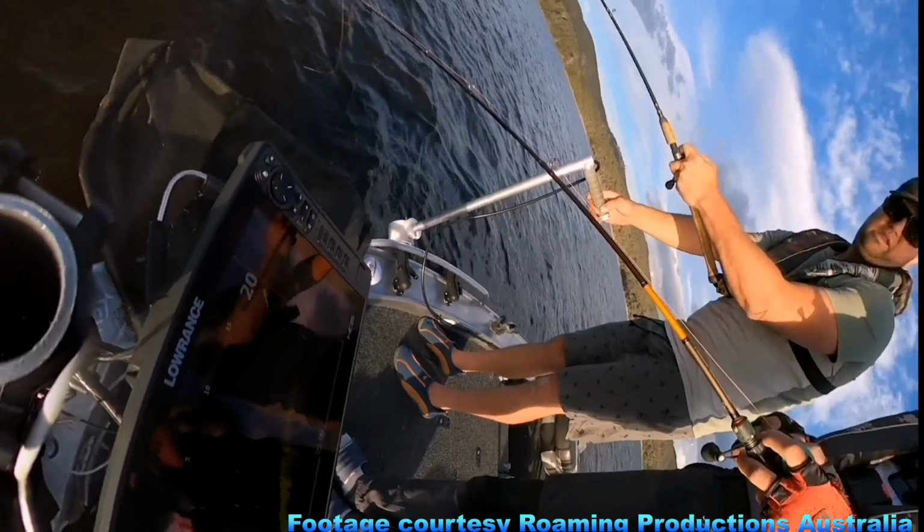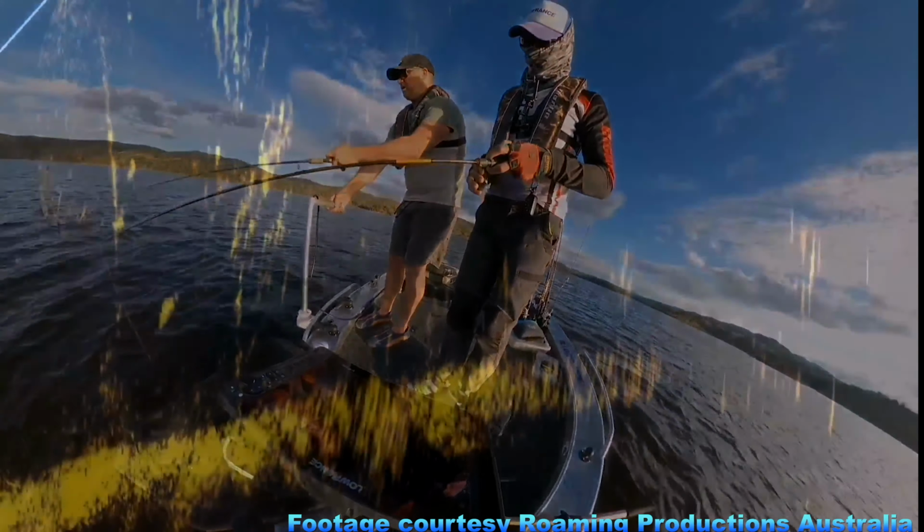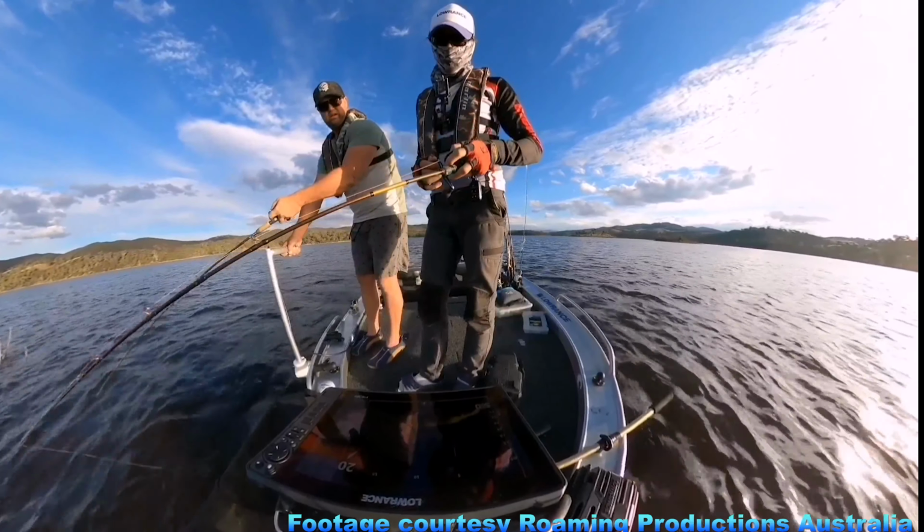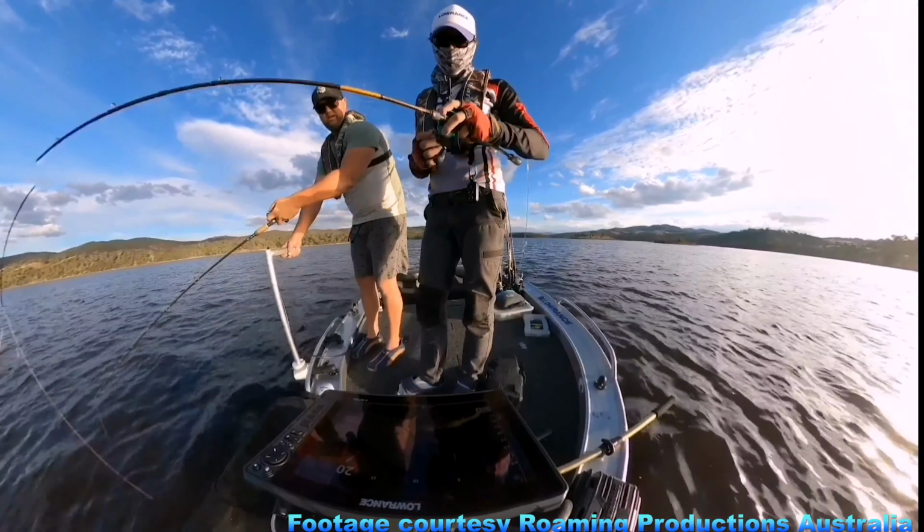I'm right down, we're both down there. It's just so cool that it goes behind the boat by a couple of meters. Yeah, that's right. You can see it, yeah. Well, he's coming in. Look, he's gone for my lure.